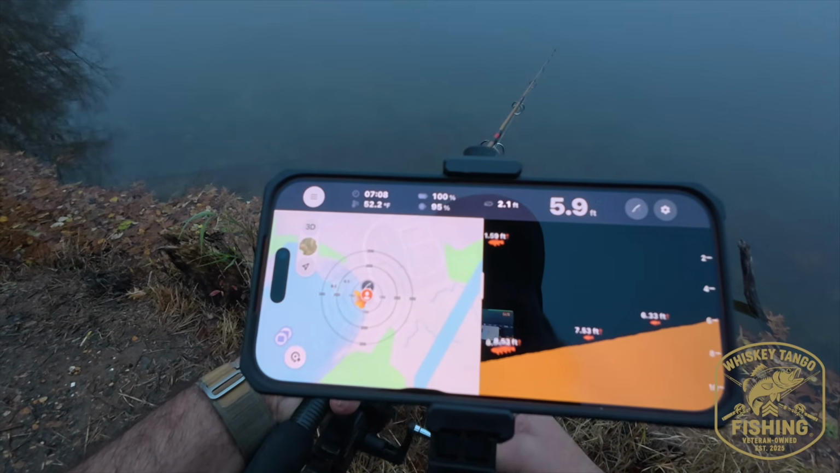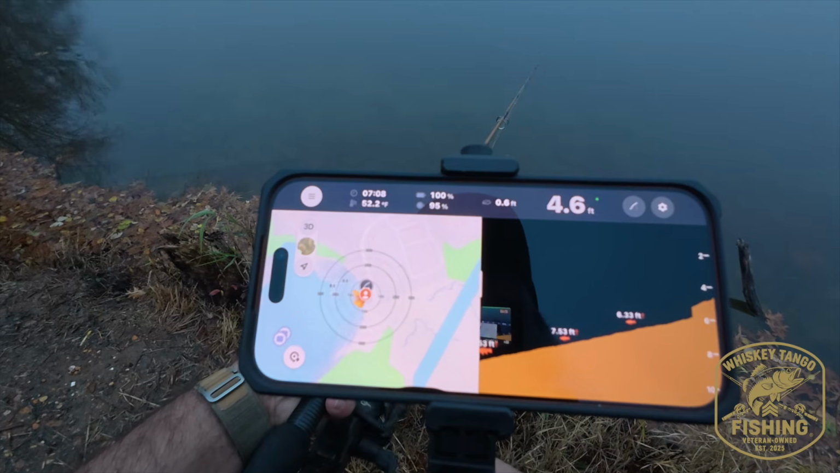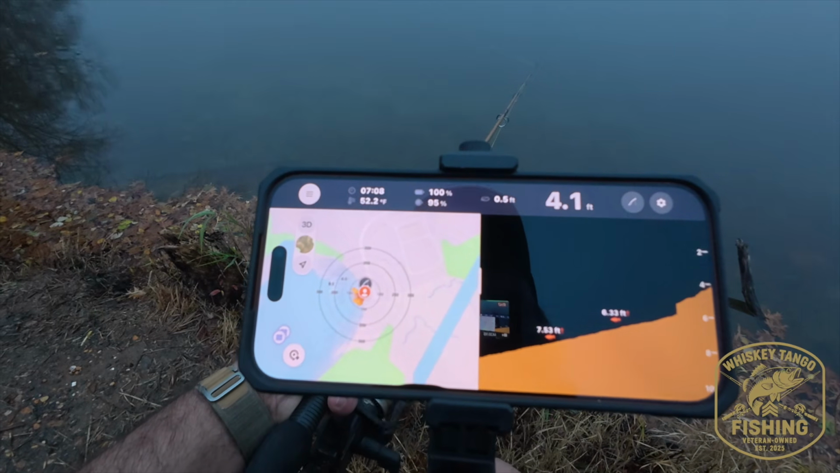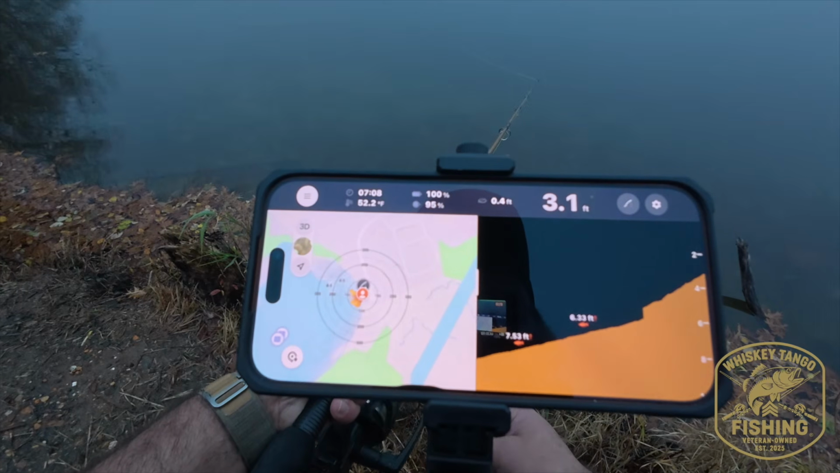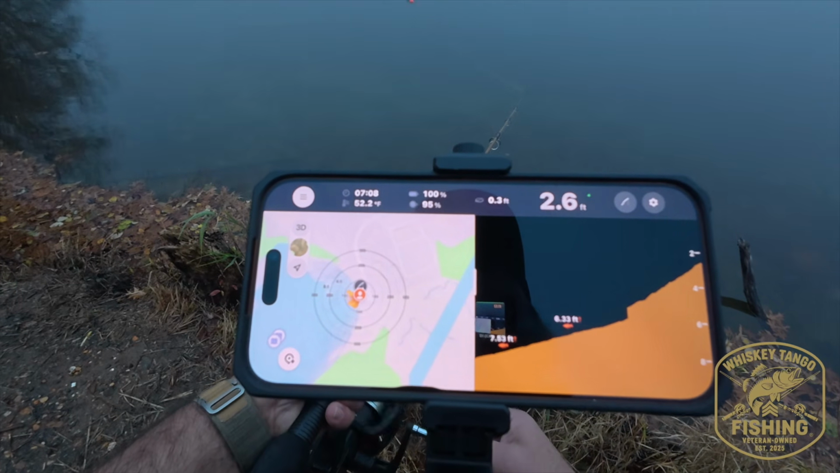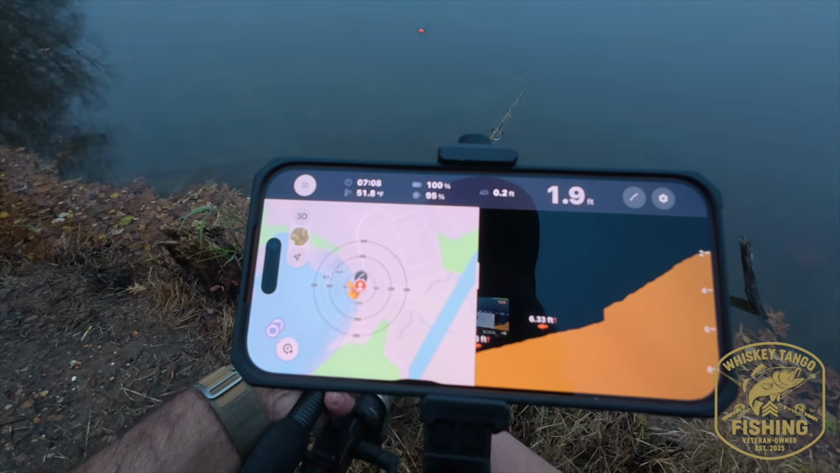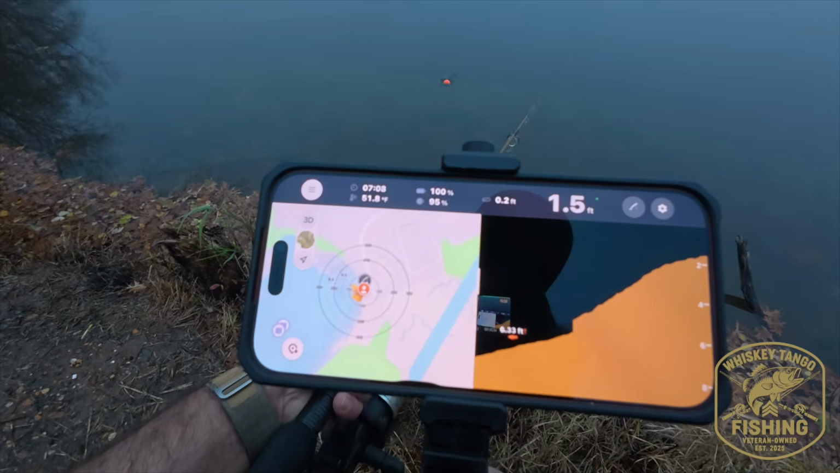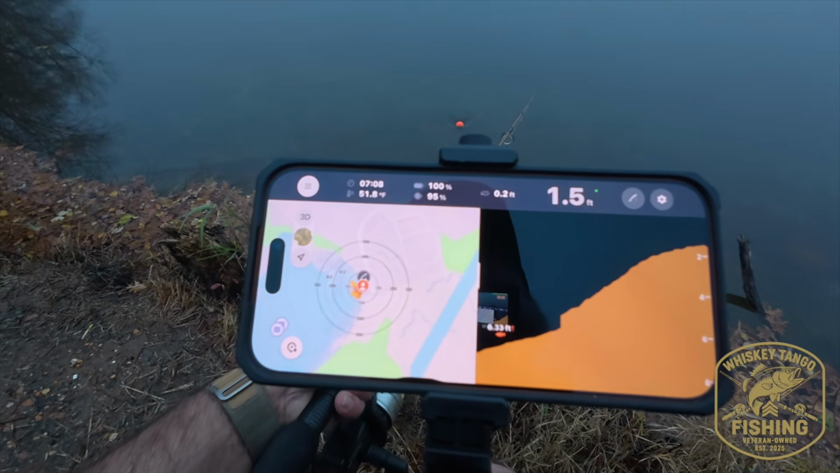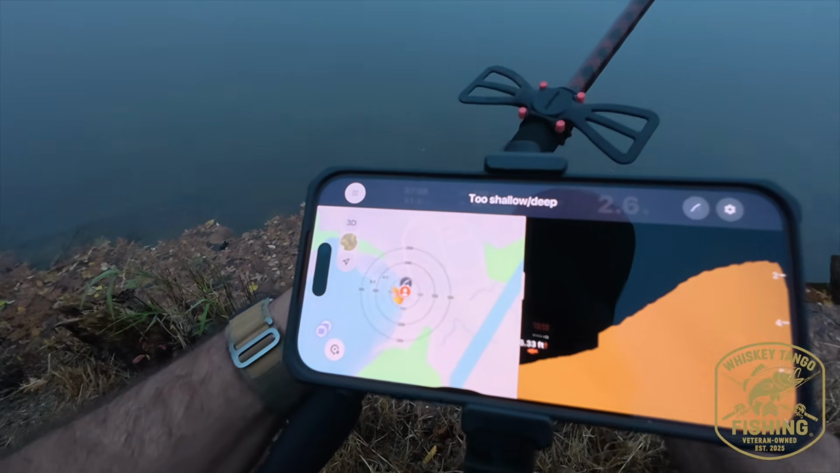You can see the depth right now is 5.9 feet. Shows you your battery level, shows you the time of day. The water temperature is 52.2 degrees, and the battery level of the Deeper is 95%. So it's marking a ton of fish out that way.